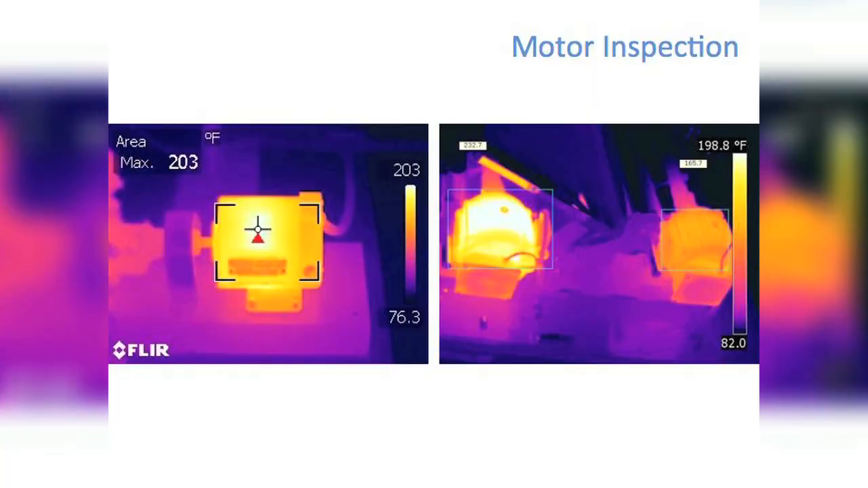On the left is an electric motor running 200 degrees. It just shouldn't be that hot, right? They need a bigger motor there. And in this case, we've got 2 motors that should be sharing the load, but this one's 70 degrees warmer, all right? So that motor actually failed 2 days after I was there, but it's also causing a lot of extra energy use.